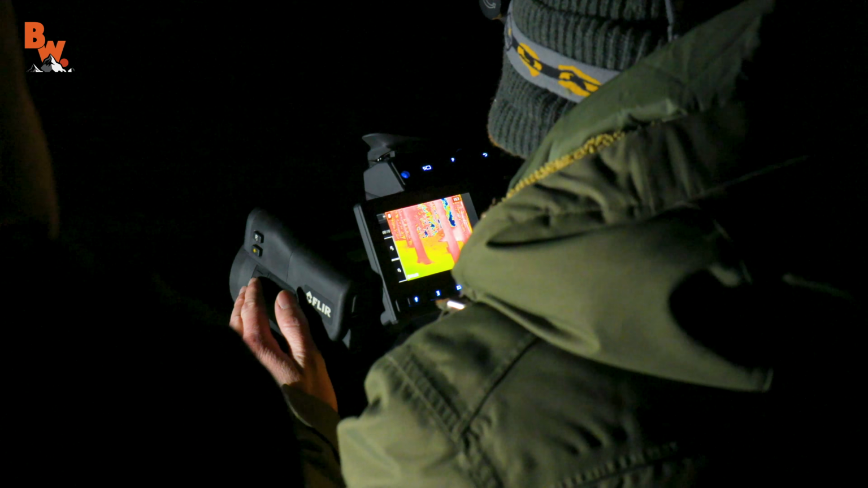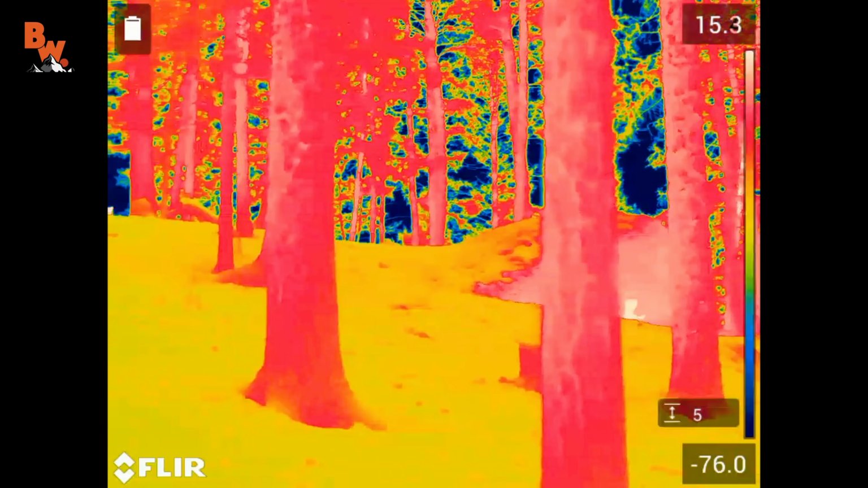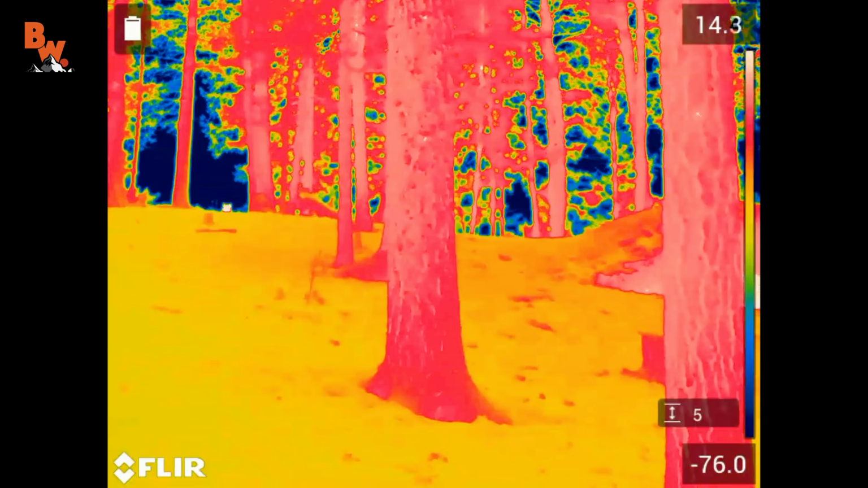Okay, so we've got the FLIR camera up and running. We are looking for wolf heat signatures. And you can see how much heat has been absorbed in the trees. Is that a wolf's head right there? That's a wolf, so as you can see, that's almost white. Yeah. So that's the warmest temperature. And it's so dark with all these lights off, I can't see where the wolves are. We've got a little bit of light coming off the camera, a little bit of light coming off these screens. I mean, there could be a wolf right behind you right now and you would never even know.